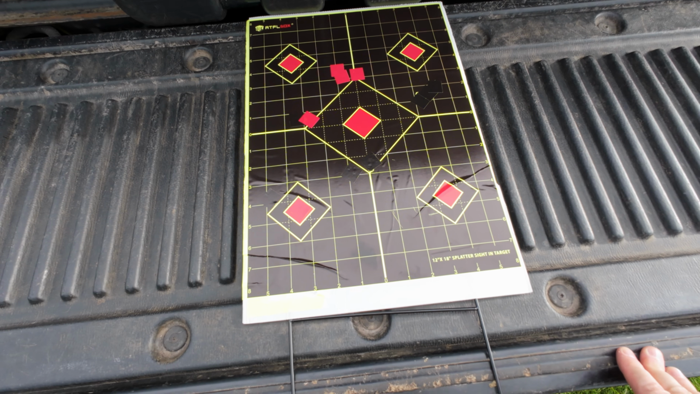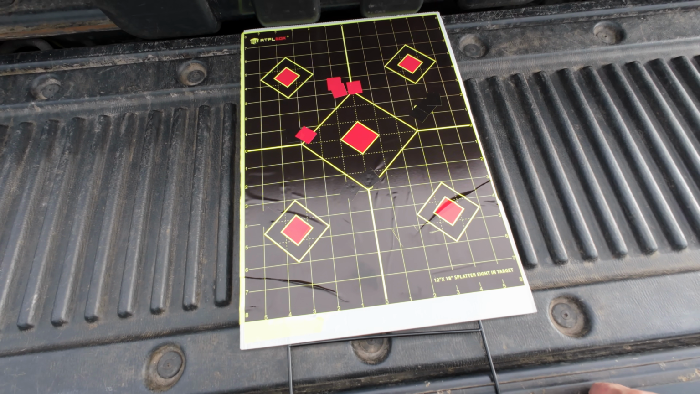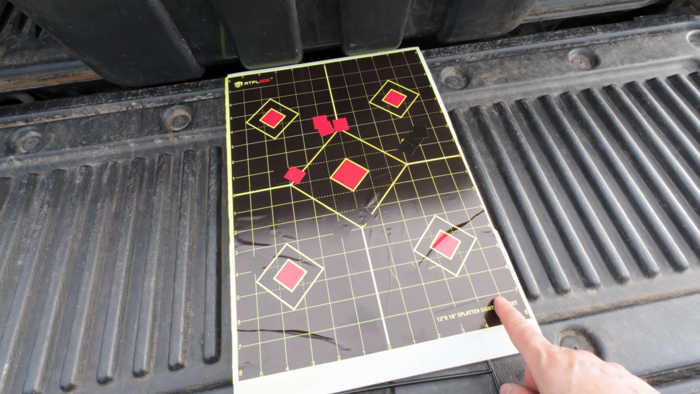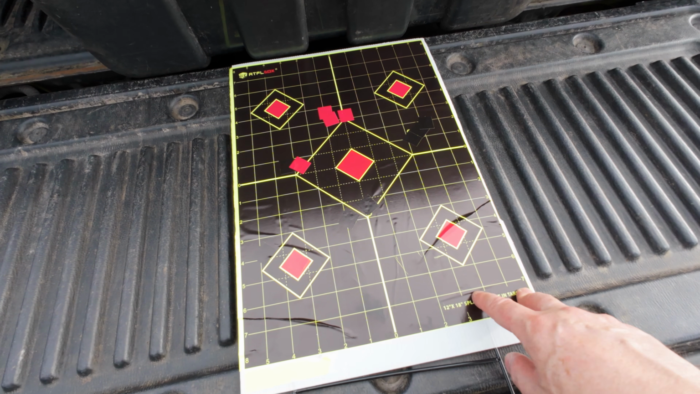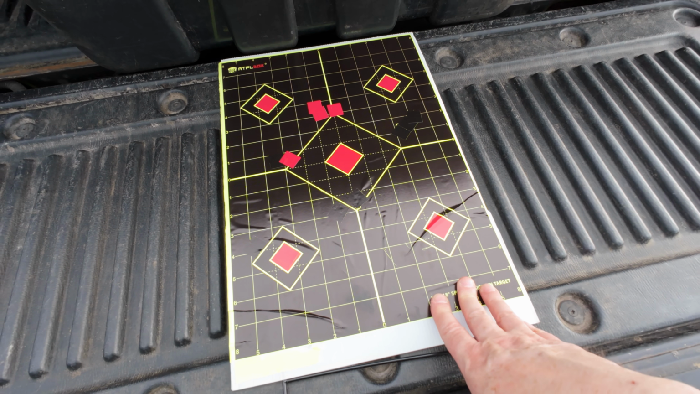Right, I've got the target back to the truck, and as you can see, I've filled in all the holes. I still had a few red ones left. I ran out of black ones because I had taken quite a few shots on this. But yeah, they work really well, and the adhesive on the back of these is phenomenal. Once you put it on something, you're not getting that off in a hurry.